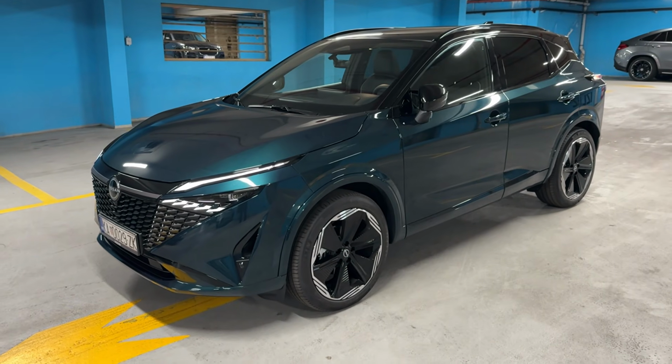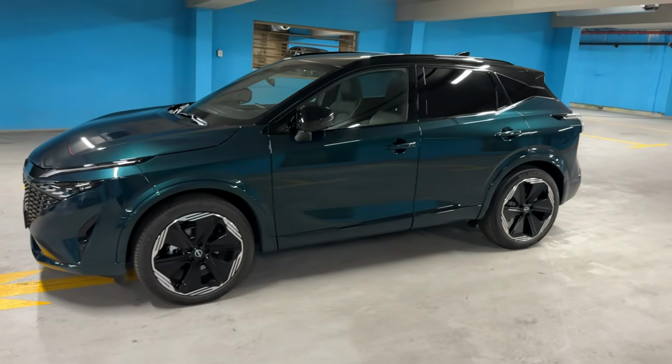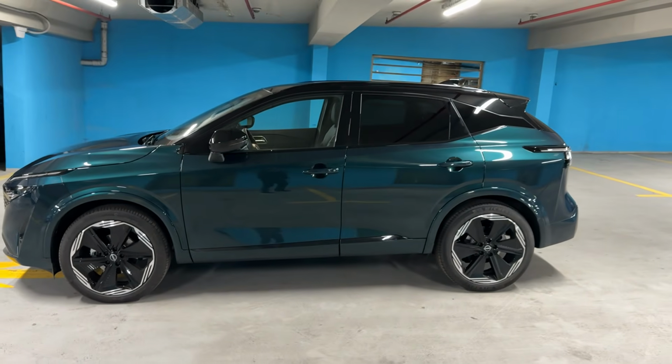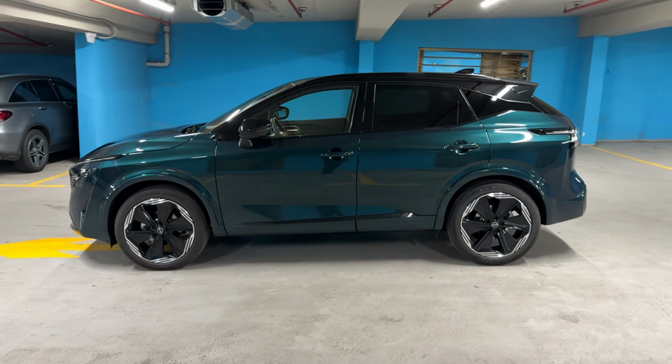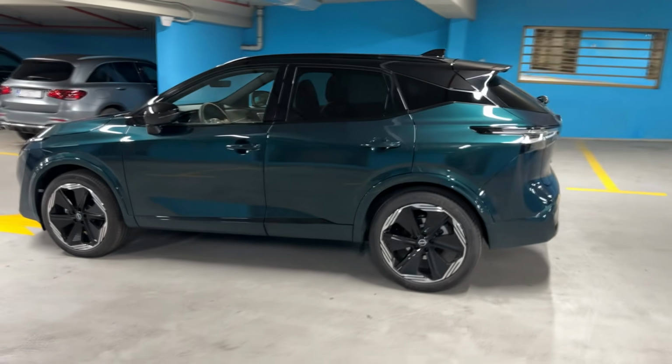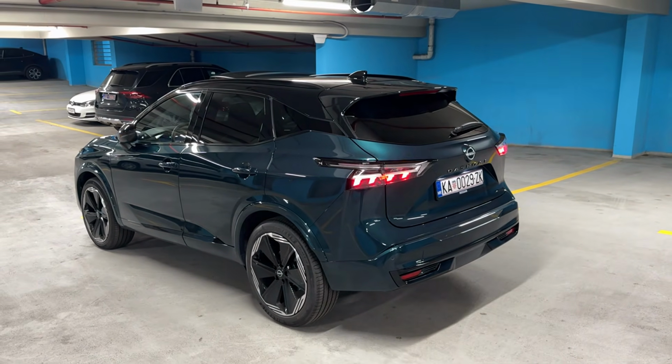20-inch wheels, as you can see, the wheel arches in the same color as the body of the car, and this is also the new color. Deep Ocean is the name of the color. Looks greenish but also bluish depending on the light. Really impressive styling, a proper eye catcher on the road. Let me unlock the car now again.